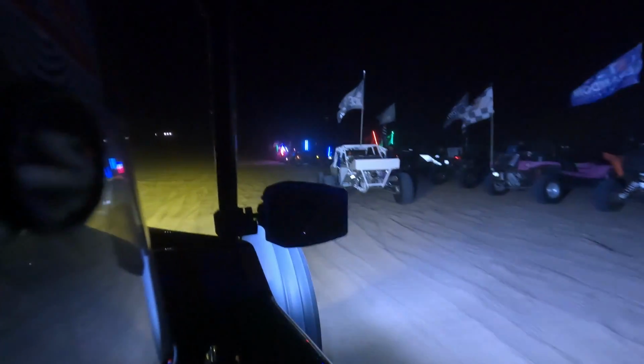Got a little bit airborne there. Oh my god. And that's a river right there too, so this is all kinds of sketchy. Oh hey, there's our friends right there.